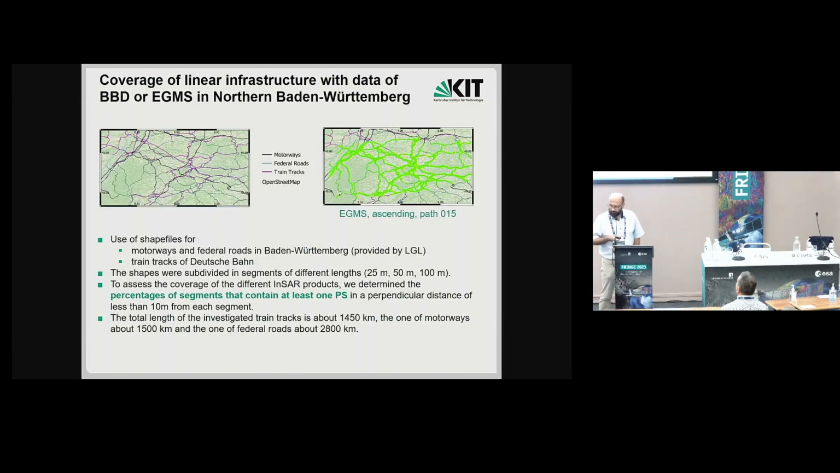For the determination of the coverage, I used shapefiles from motorways, federal roads, and train tracks. And to put a number to these coverages, I determined percentages of segments which contained an InSAR point in a distance less than 10 meters from the shape segment.